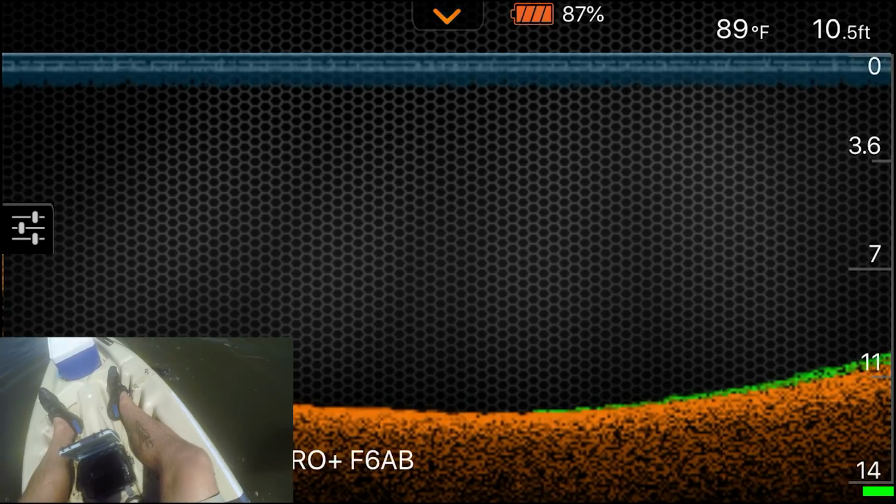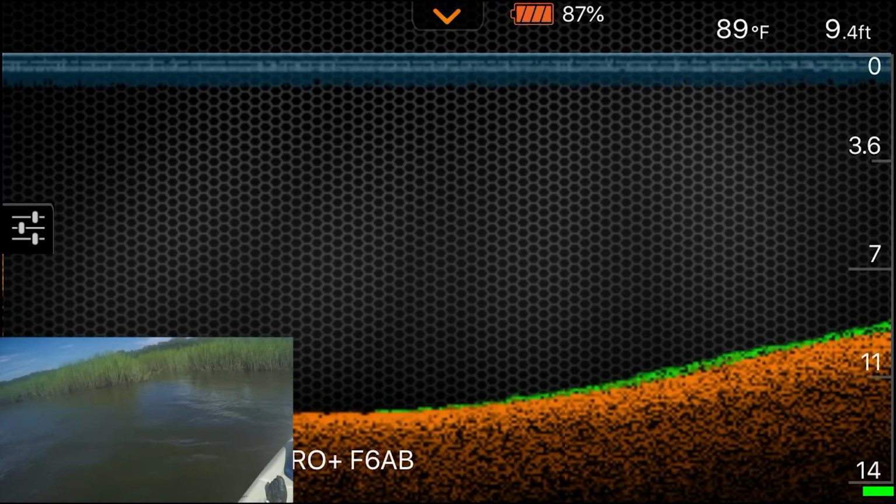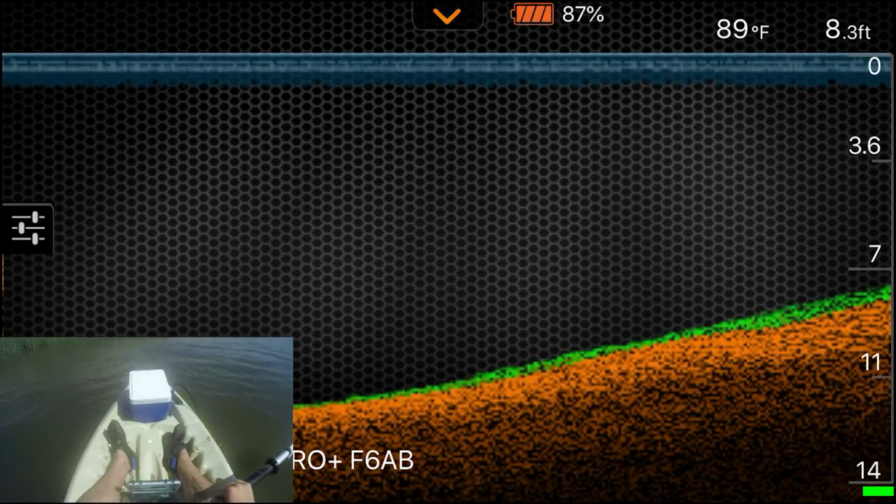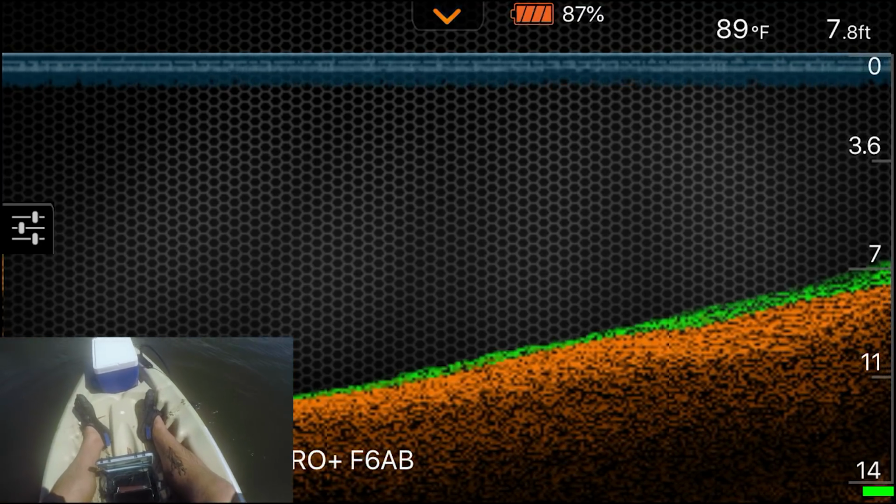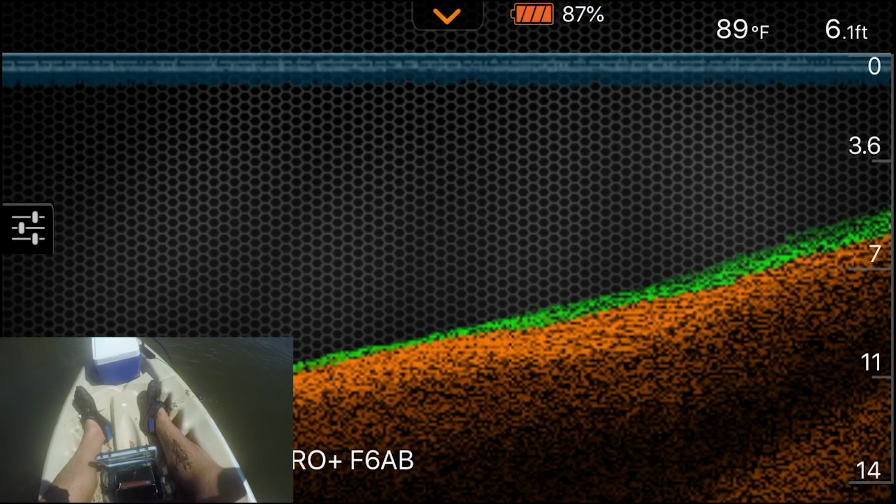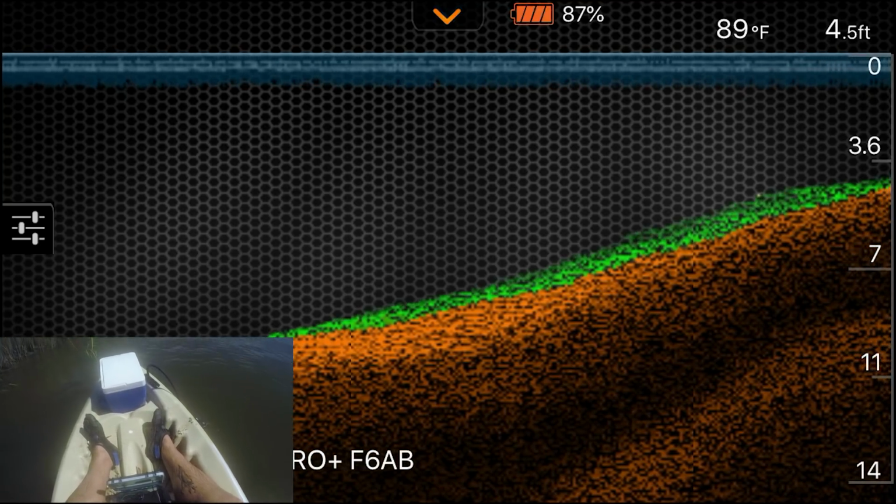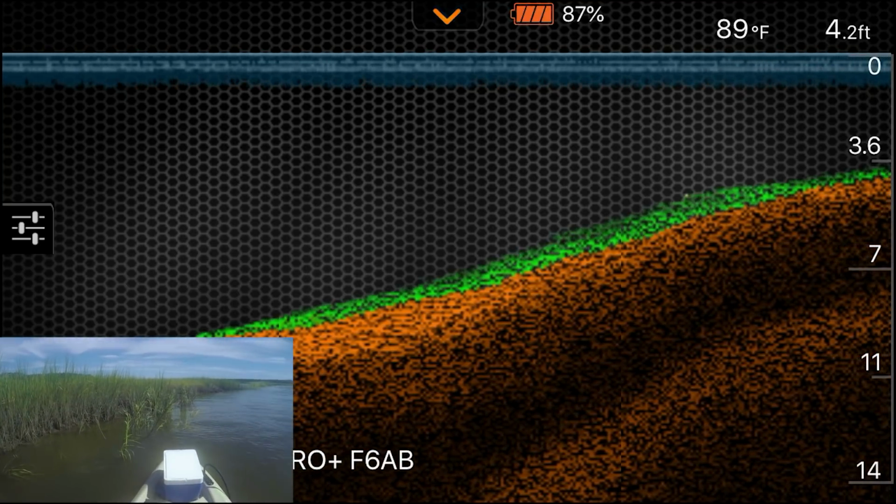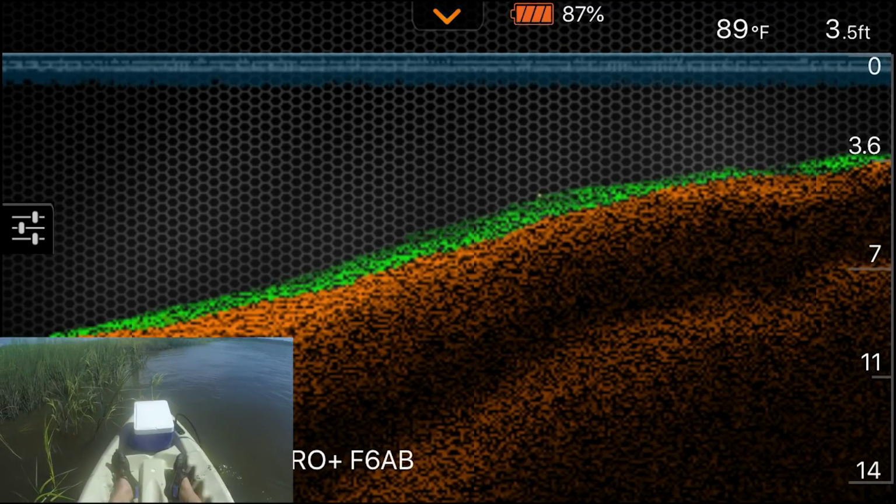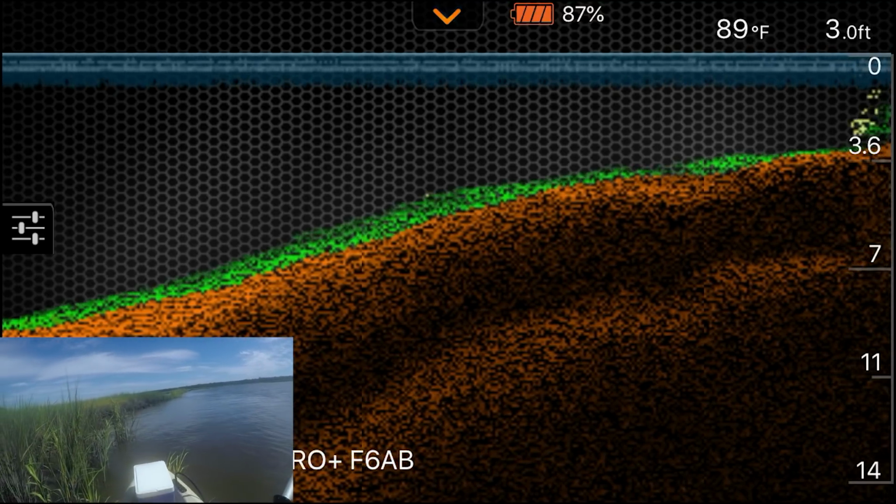I'm gonna see what it looks like in the mouth of this. It comes up, we got a nice little lip here. I'm gonna fish right off this drop off. Right here, this is gonna be good fishing.